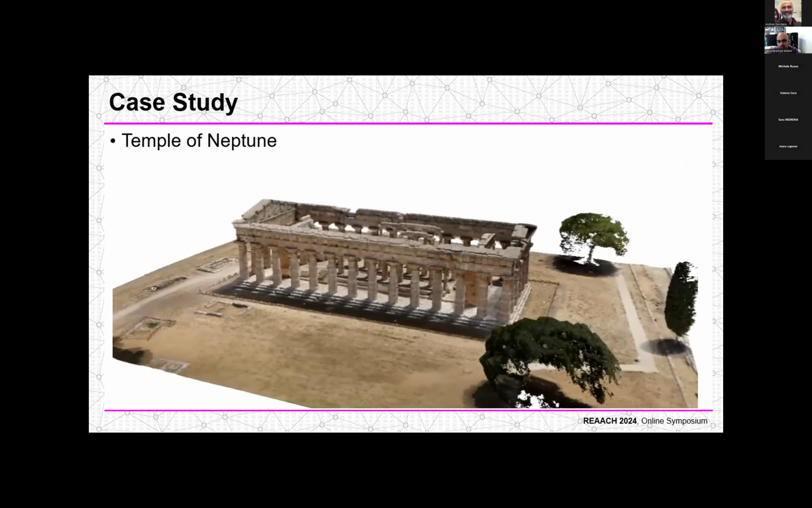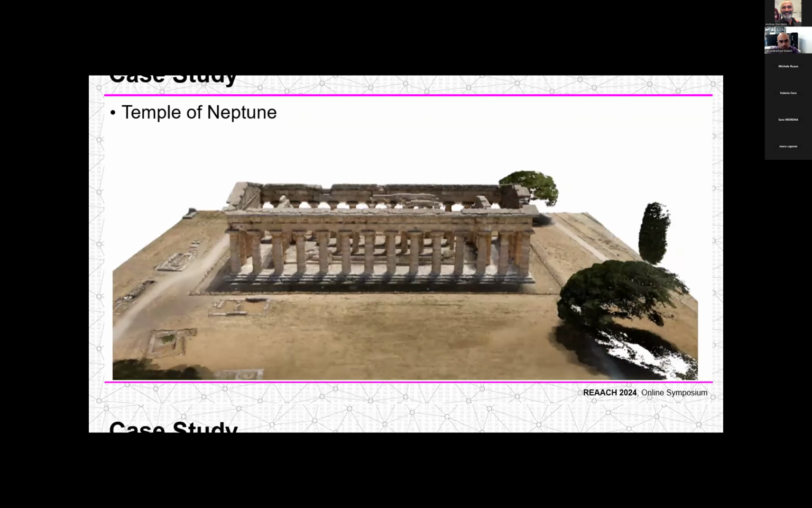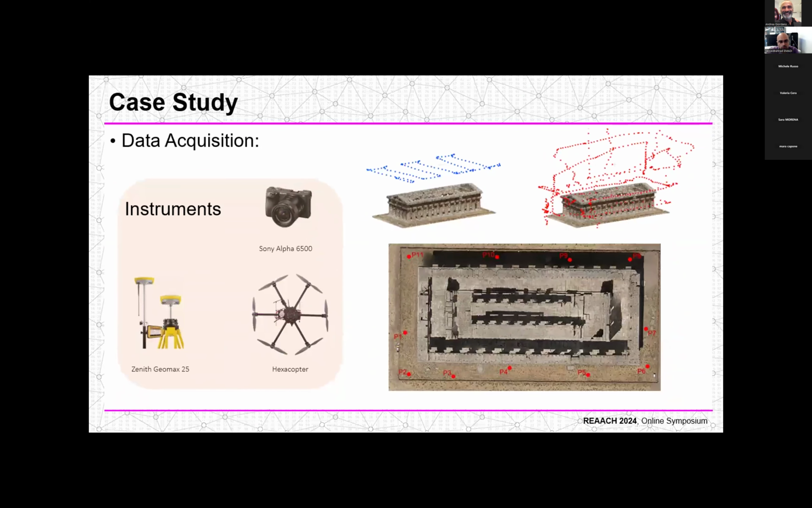The UAV used is a hexacopter assembled with a 3-axis gimbal and the installation of a Sony Alpha 6500 camera, and a total of 98 photogrammetric images were acquired. A GNSS network consisting of 11 ground control points was included for the estimation of the internal orientation parameters in Agisoft Metashape using a self-calibrated bundle adjustment.